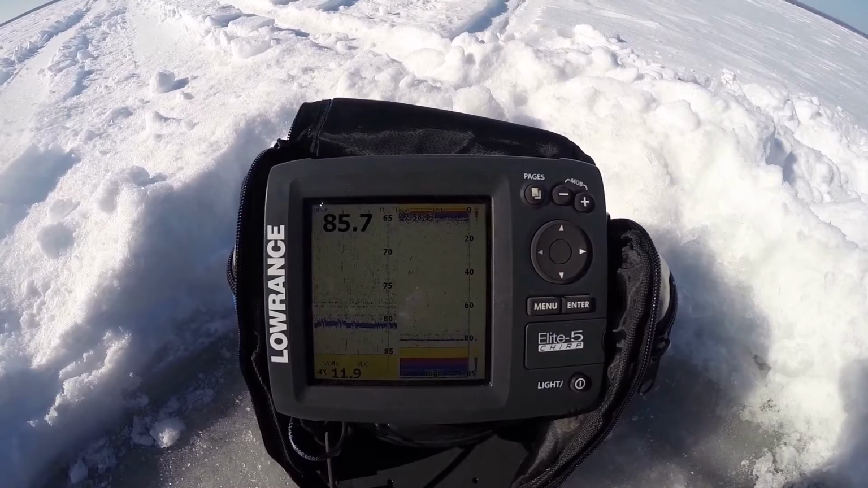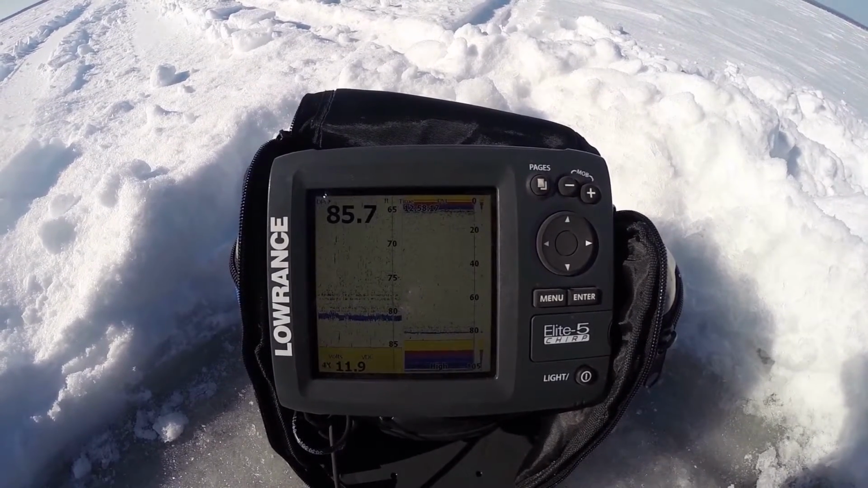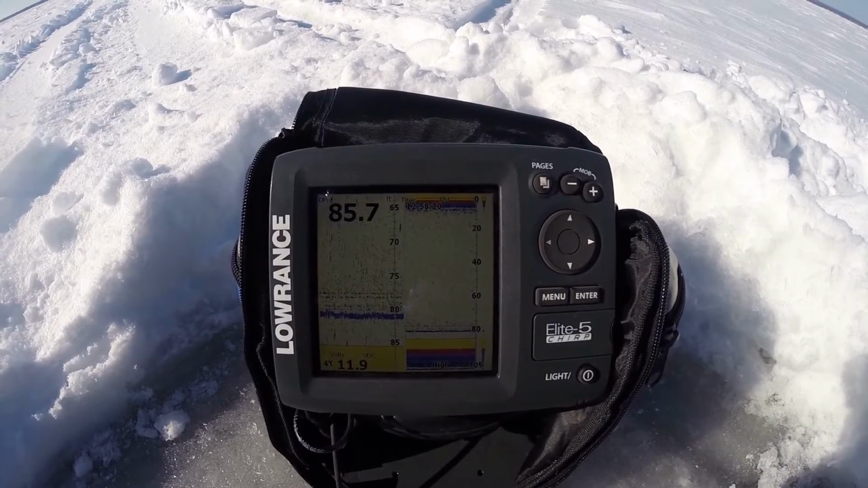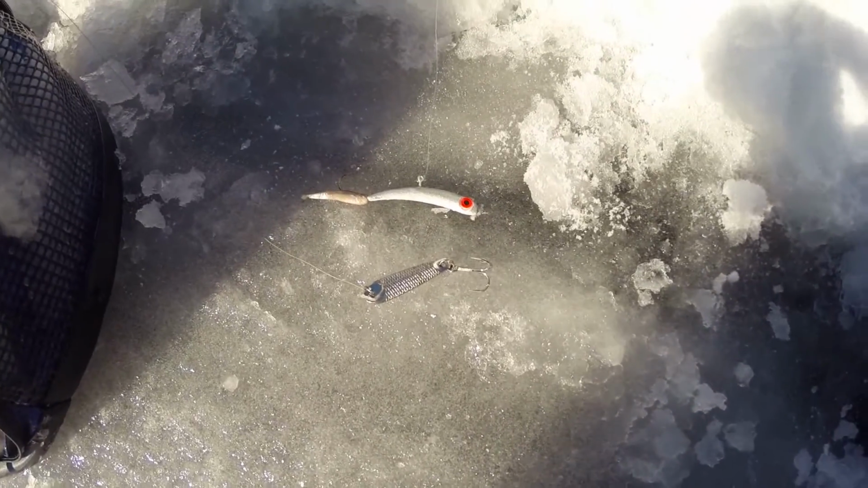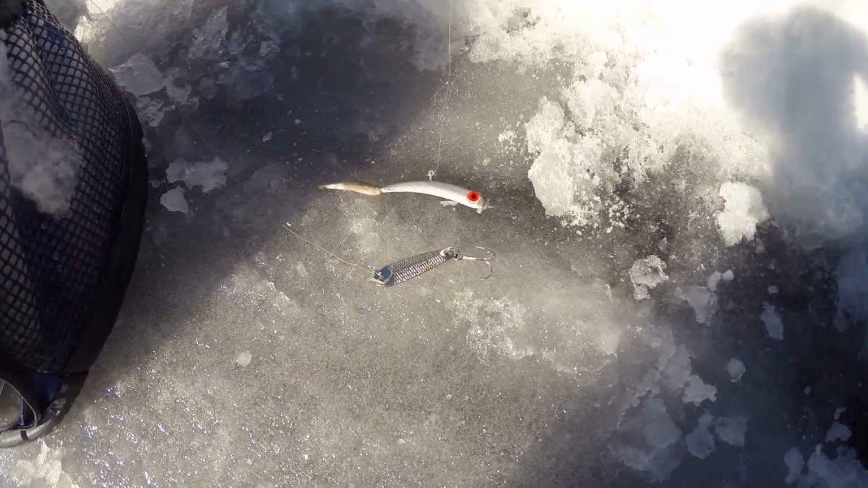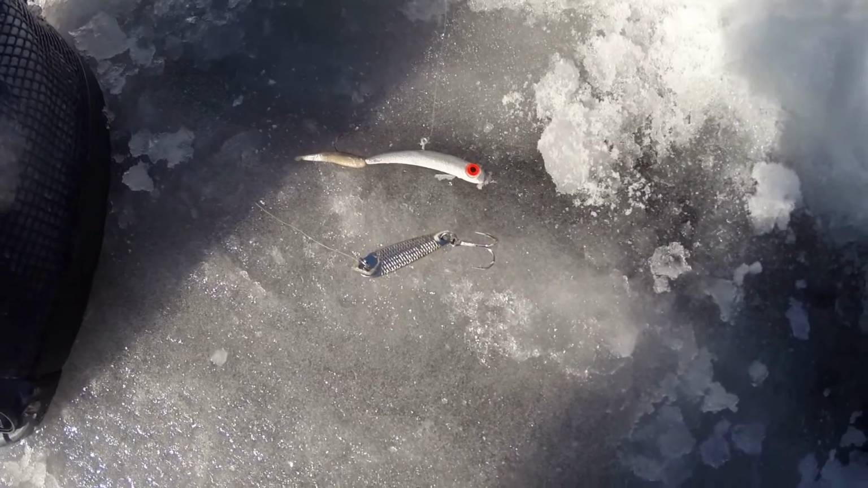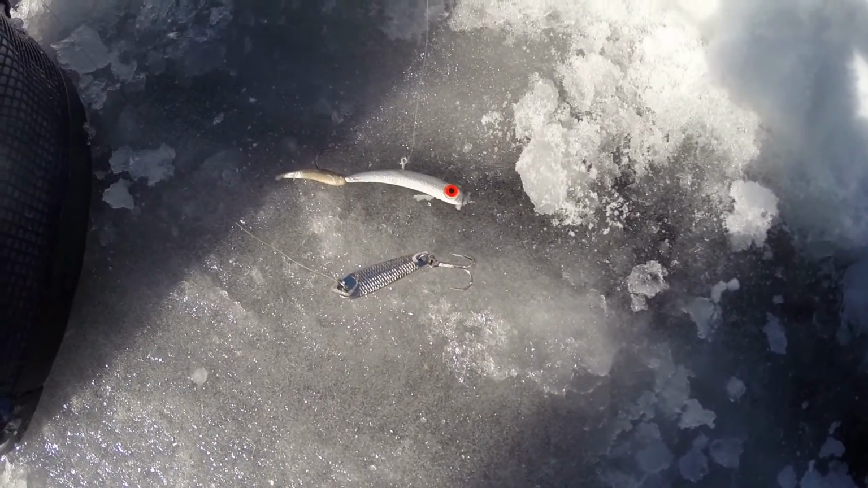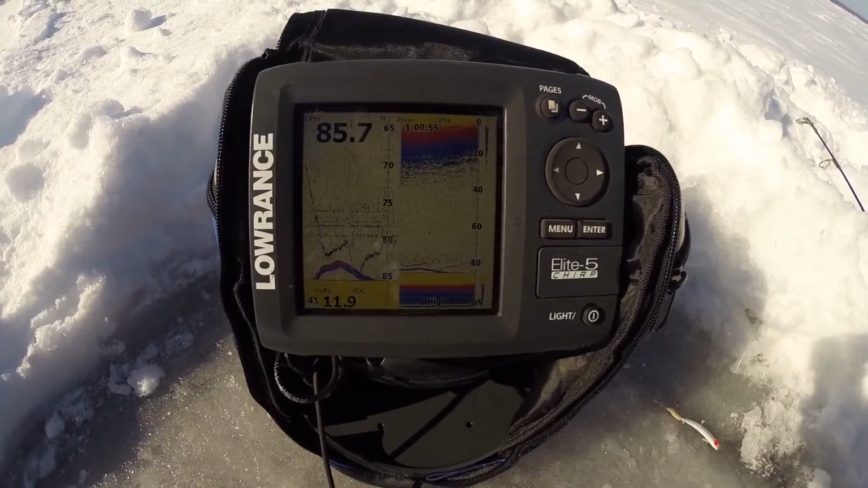I'm going to drop down my spoon again here, this small little spoon, just to show you the difference between what I'm getting with this lure and what I'm getting with the spoon. I'm not going to adjust any settings. So those are the 2 lures. The top one is the one I just had down, and this little spoon is what I'm going to send down now, just to show you the difference of how they're going to be displayed on the screen with the high chirp. Okay, so settings exactly the same.